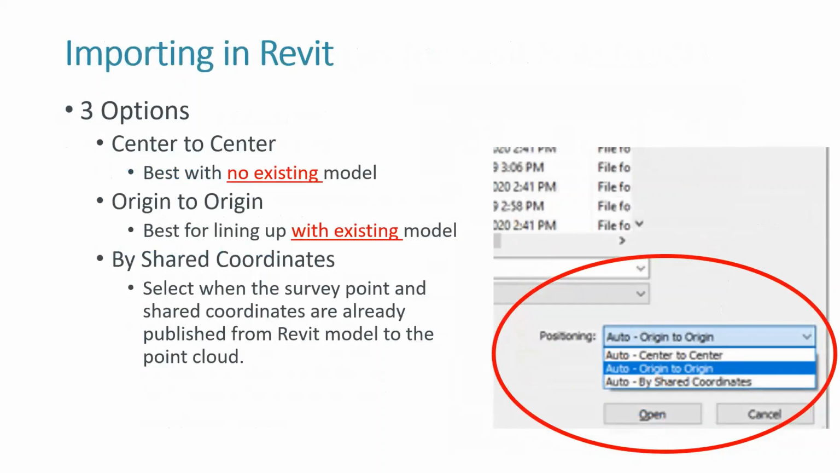All right, so how do you get point clouds into Revit? Well, you have three options. You have center to center, which is best for when there's no existing model. Basically, it just kind of guesses where the middle of the scan is, and it just drops that right into Revit, right at what Revit considers the origin.